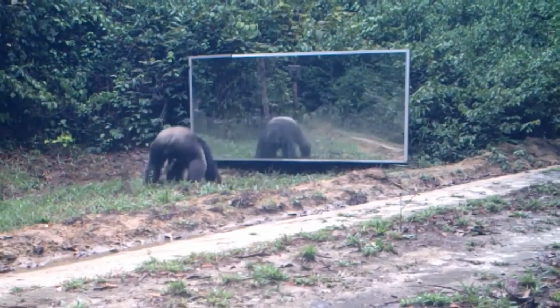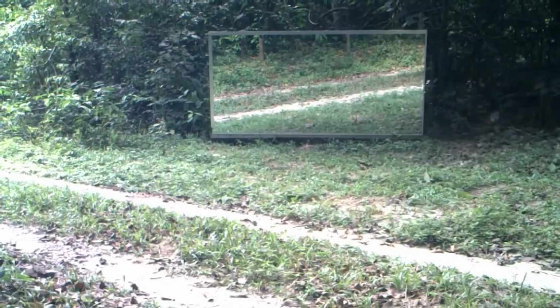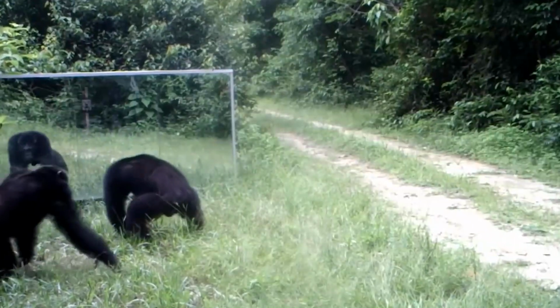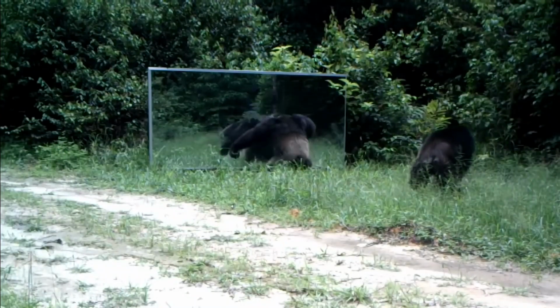A group of chimpanzees from this particular forest spent numerous hours in front of the mirror, and experts say that the behavior of some of these primates would even suggest that they recognize themselves in their reflection. We always knew chimps were smart, but the fact that they recognize their own reflection, it's all a bit Planet of the Apes, right? But then again, not all monkeys are born equal.